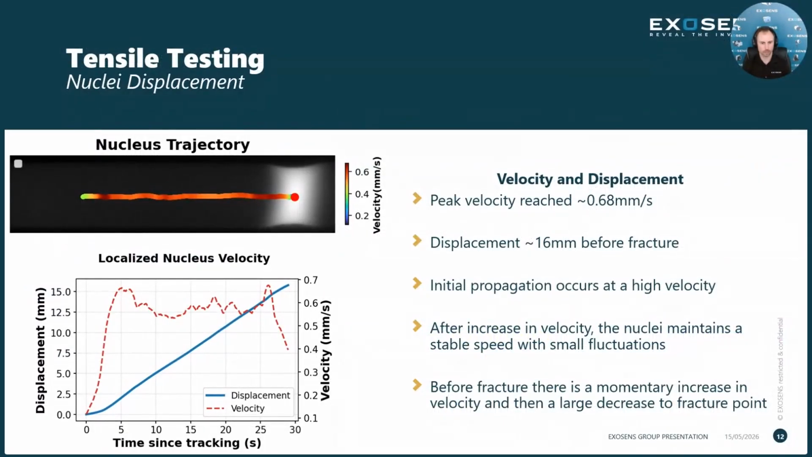Next, this is a little bit further of an analysis, a closer look at the propagation and some propagation metrics tied to that nuclei that's displacing. Up here on the left, we have this nice little image that shows the nucleus displacement, or the trajectory of how it has moved. We're basically just finding that nucleus, taking the centroid and tracking its movement through time.